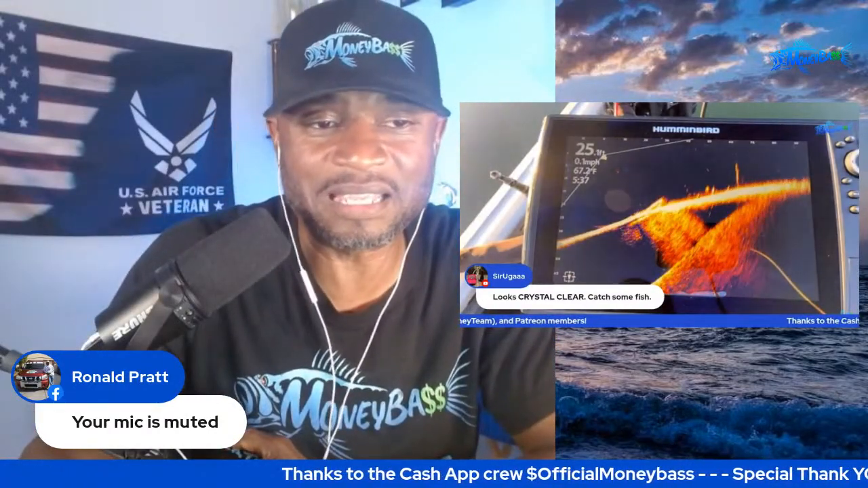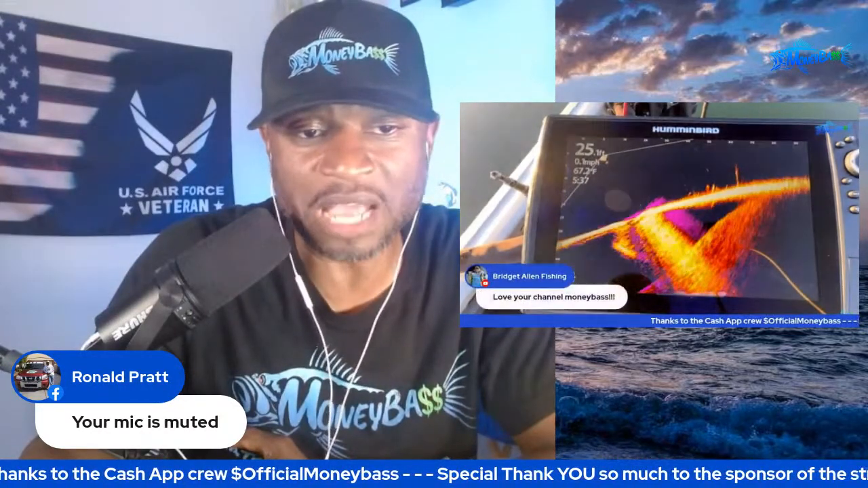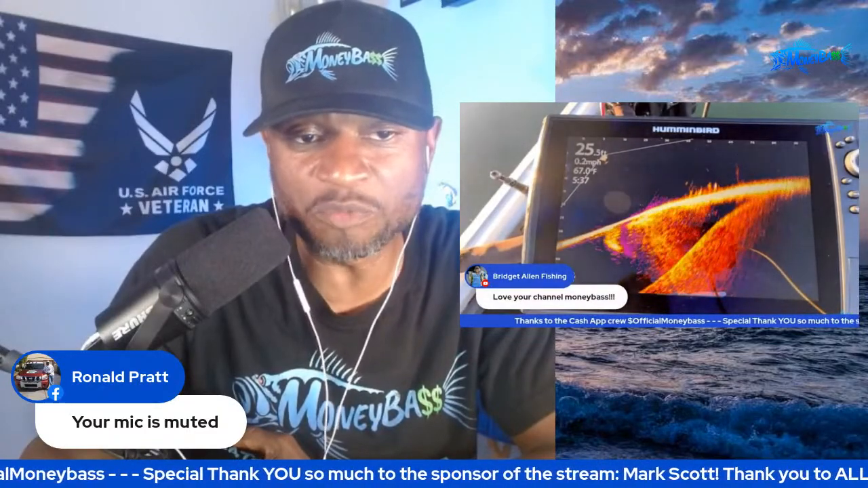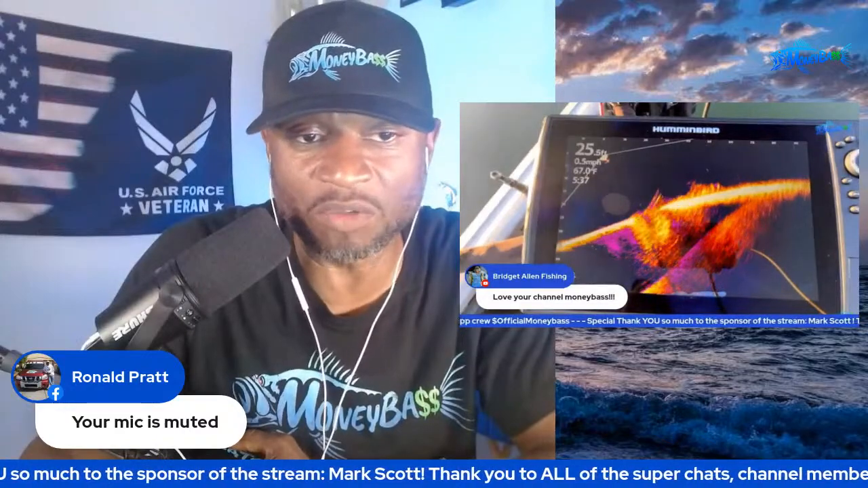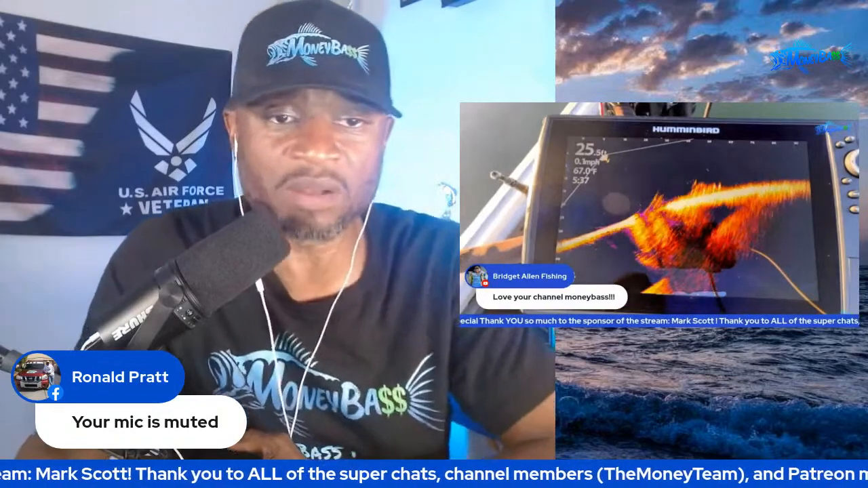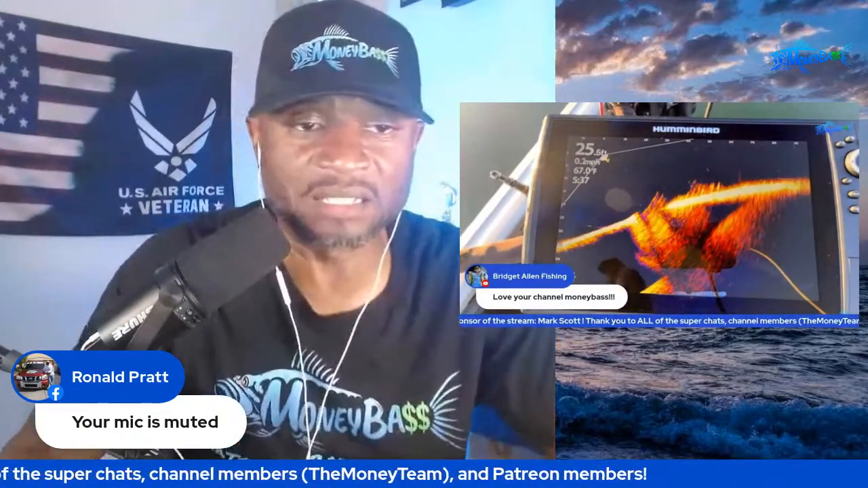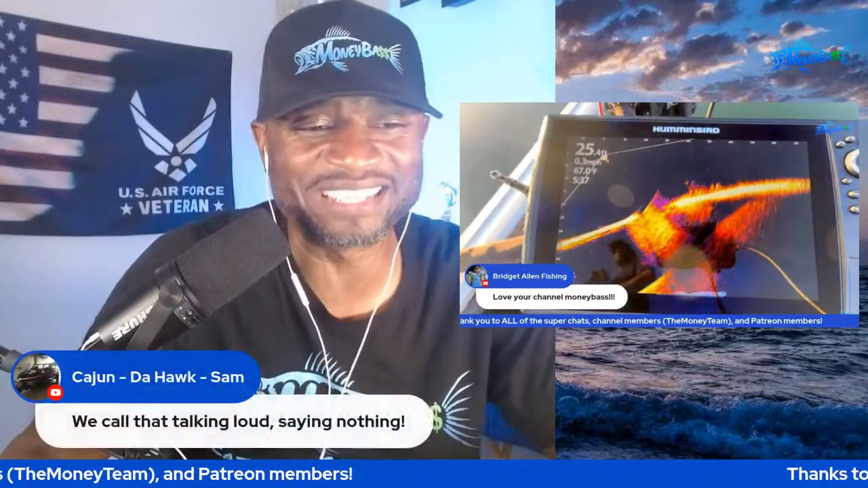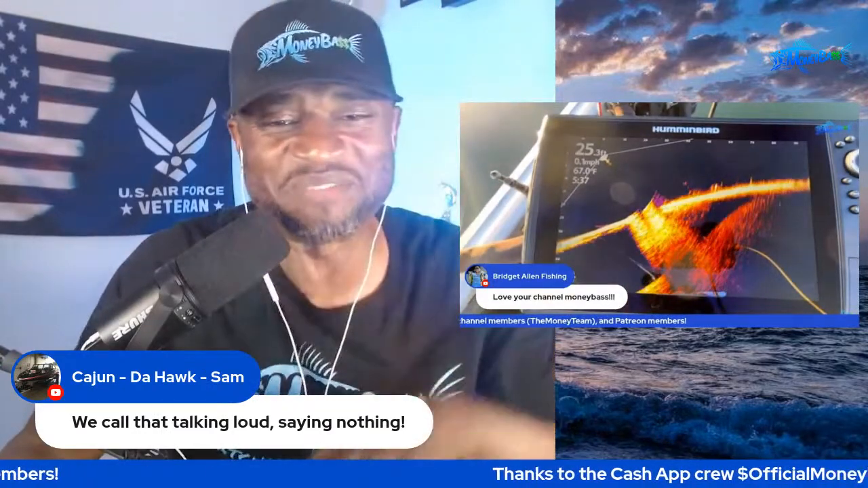All right. But basically, all I was saying is that you can see the image quality. Even when the trolling motor is moving, you kind of see at the bottom of the screen there's some movement going on below the bottom of the lake line on the screen. But that is the only movement that I would see from the trolling motor, and it doesn't affect the quality of the image at all.